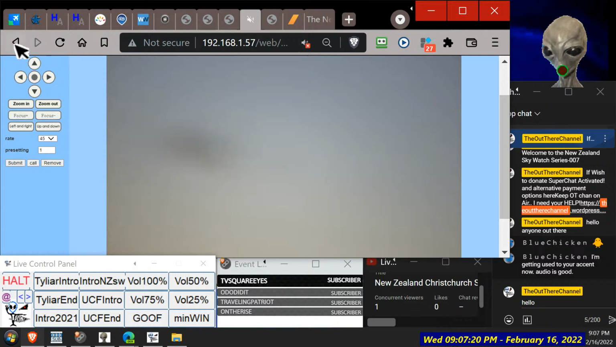There was no way to manually focus it, I don't think. There's no way to switch that on and off. Not sure why they didn't. Maybe that's because it doesn't offer that function on this particular model. Because I think they use generic software, firmware,